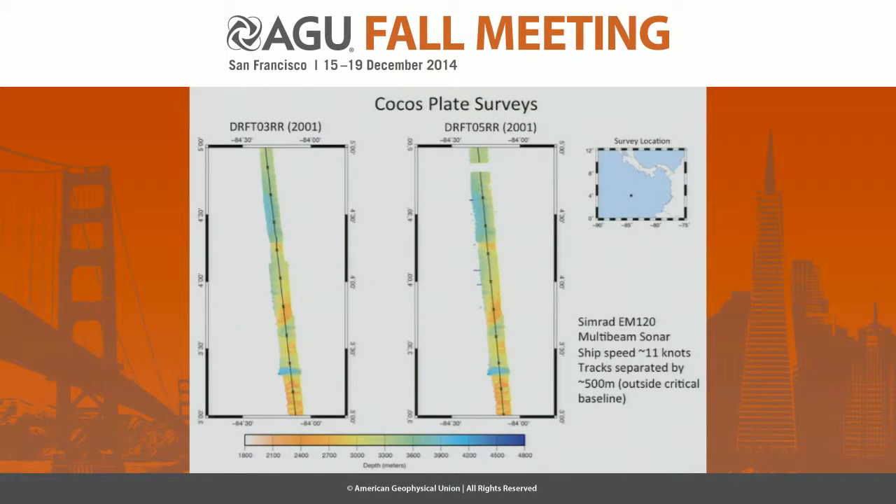The other pair of tracks that we are going to be comparing are some multibeam surveys that were taken above the Cocos Plate in 2001. These were taken also aboard the research vessel Roger Revelle with the same instrumentation as the previous studies, and they were repeated about a month and a half apart at a ship speed of approximately 11 knots.